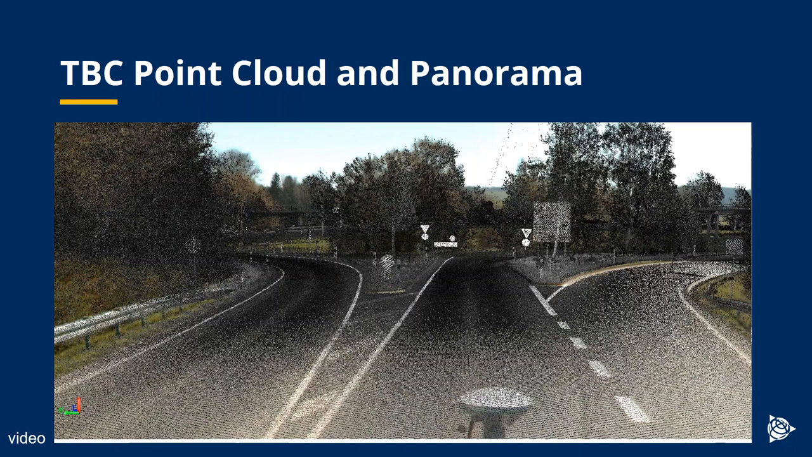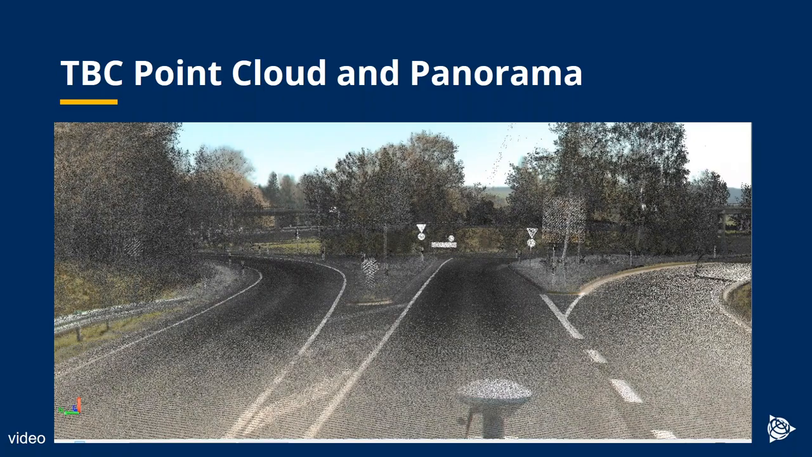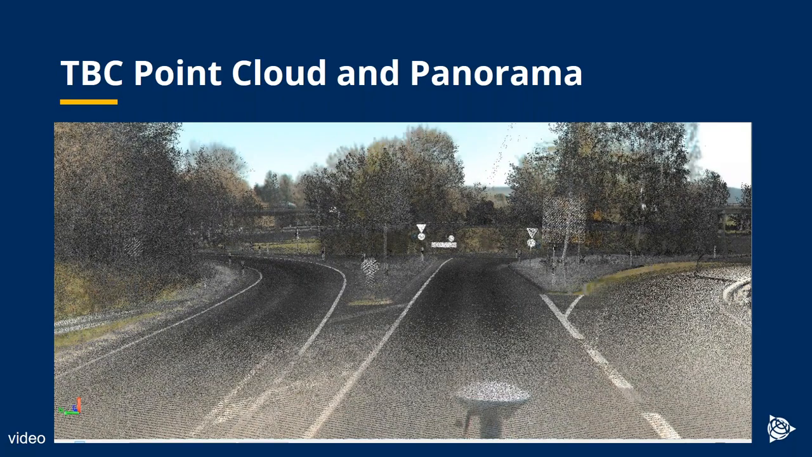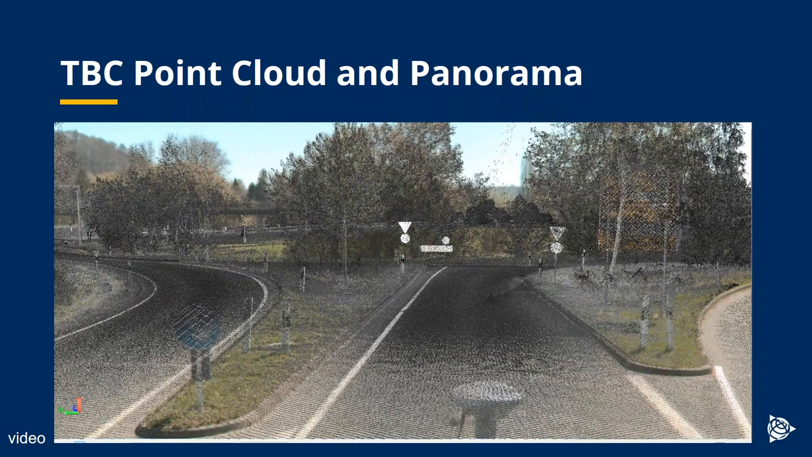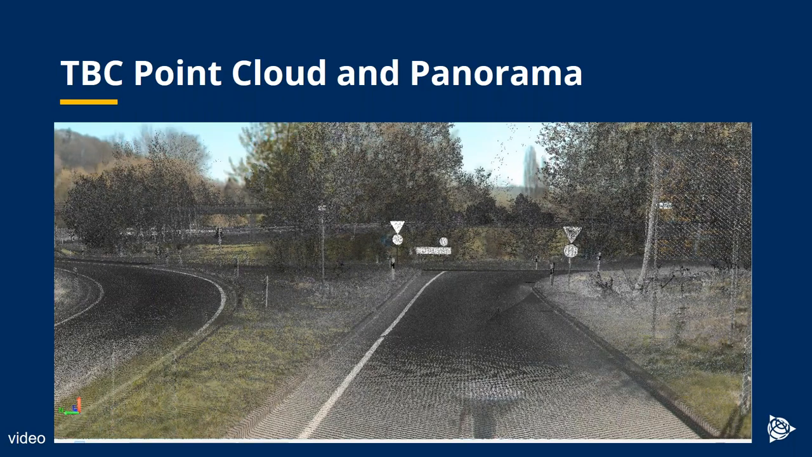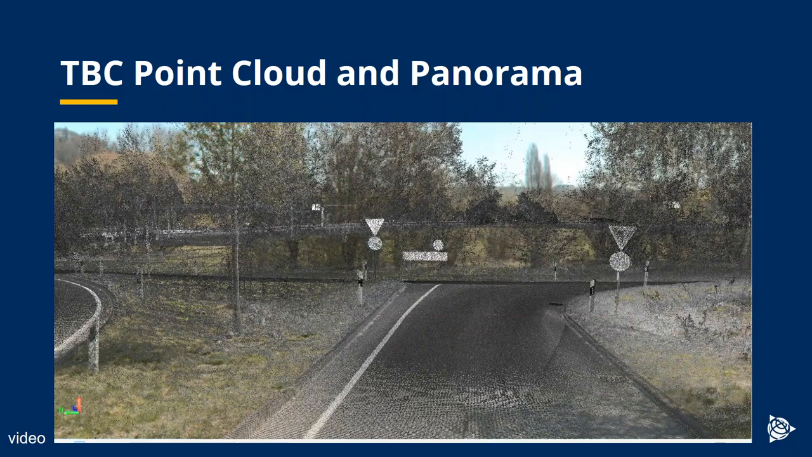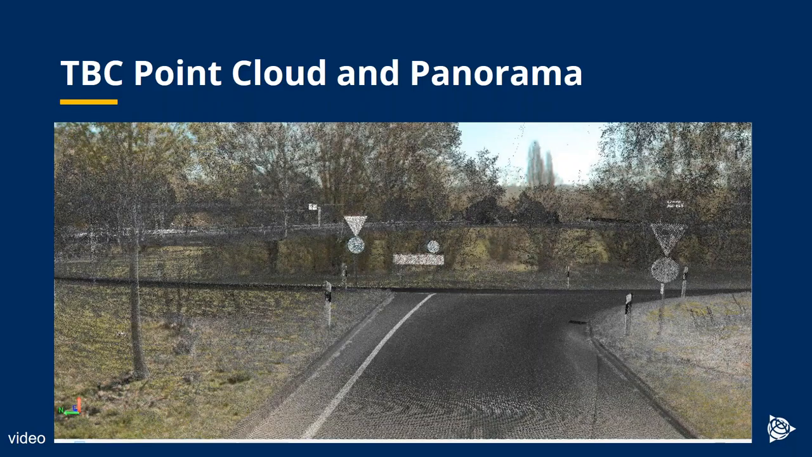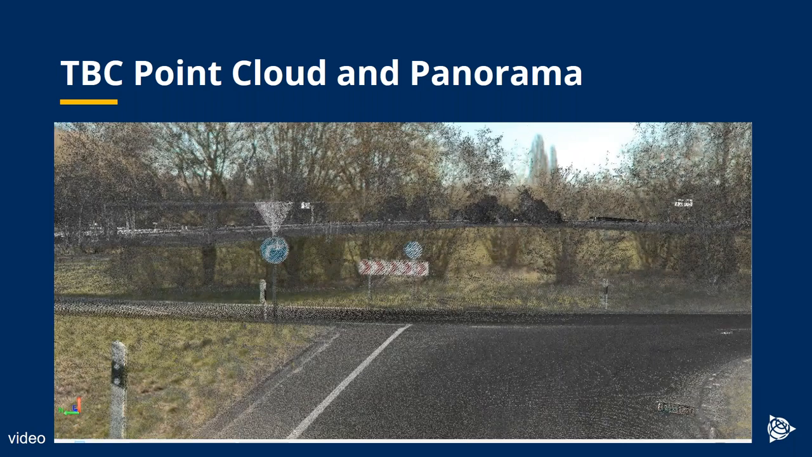Here's a view, same project. This is showing point cloud and panoramic image overlaid. I really just want to illustrate the good overlay between the images and the point cloud here. There's a slight delay in the video here, but you can see that the overlay, once they come together between the image and the point cloud, is very good.